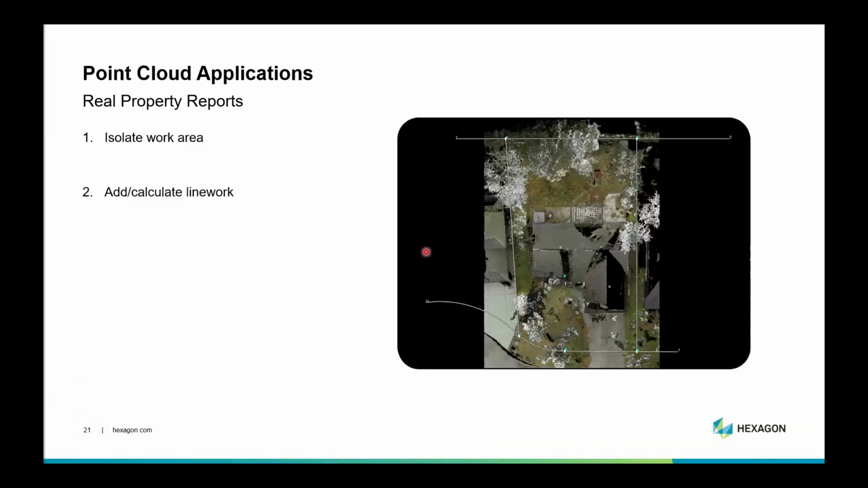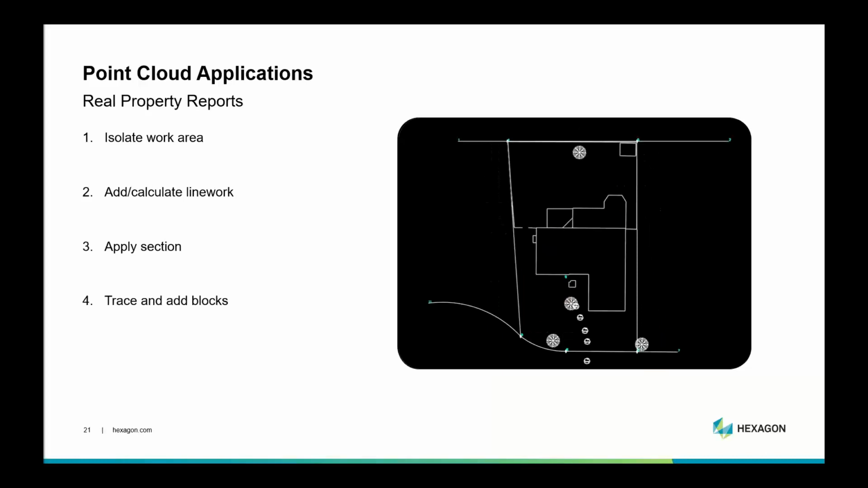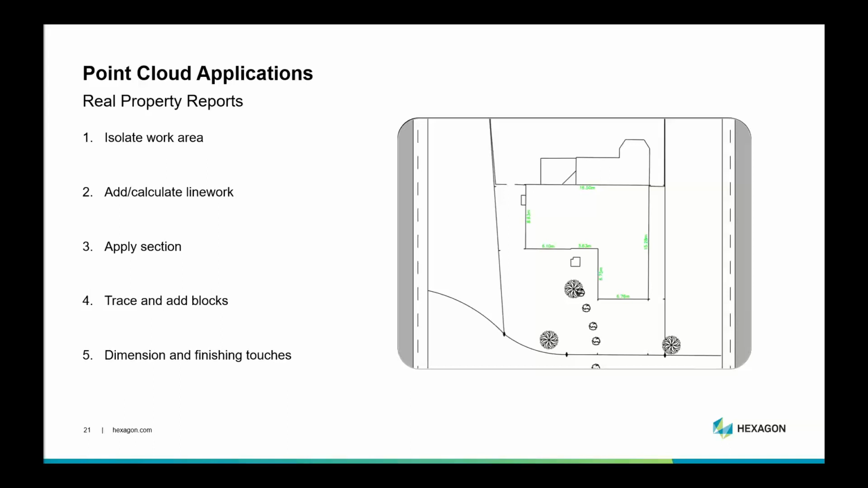We want to add or calculate line work. So say we've got our calculated subdivision and the points that were shot in the field. We add that. Apply a section through the middle of that house so we can get the footprint and the shed in the back, as well as the fence around it. Trace it and add the blocks for each of those things. We've got the shrubs coming up the front, the 3 trees in the front, the 1 in the back, deck, patio, footprint, etc. And from then, it's just dimensioning and finishing touches.